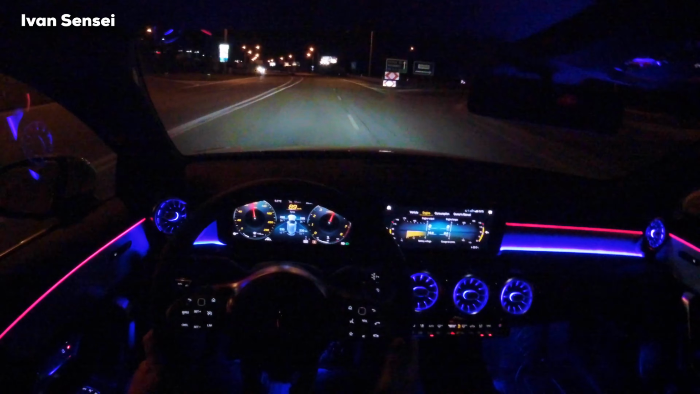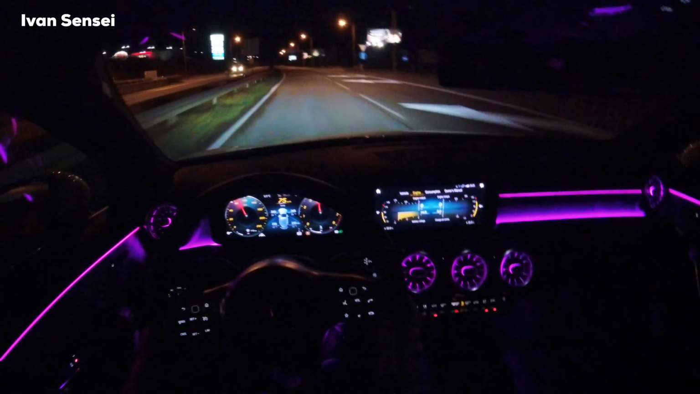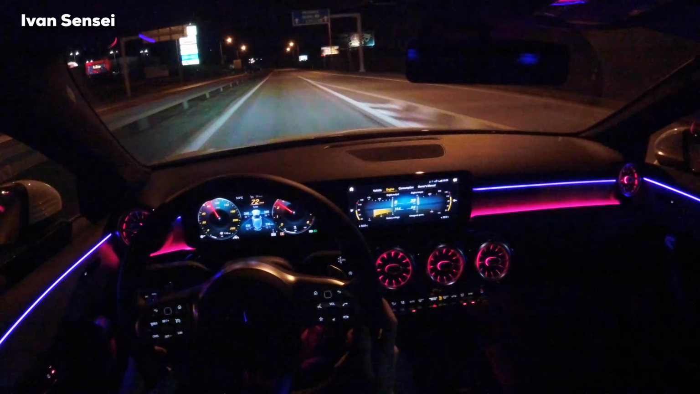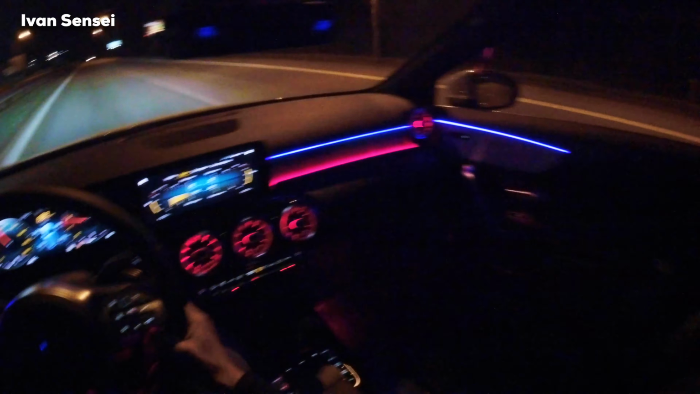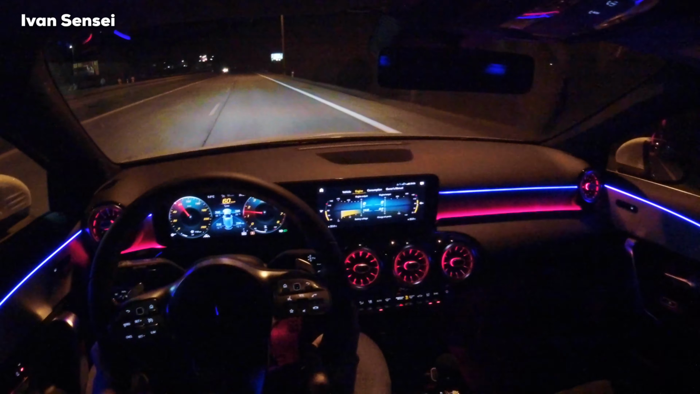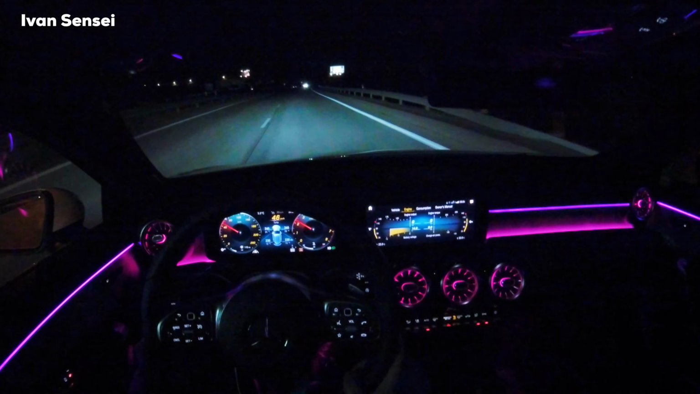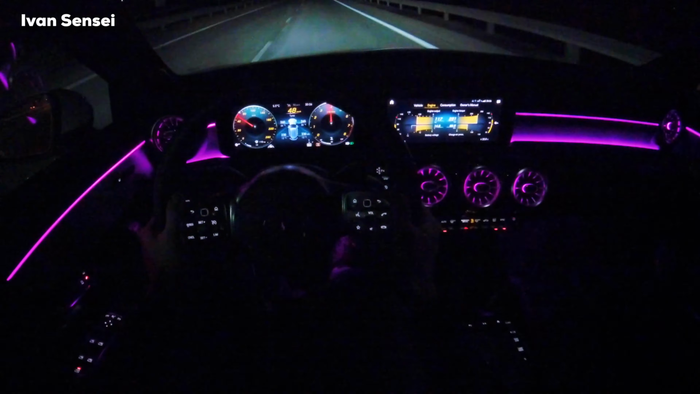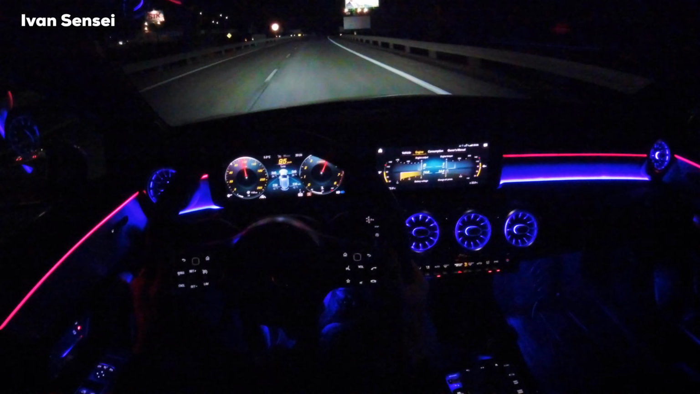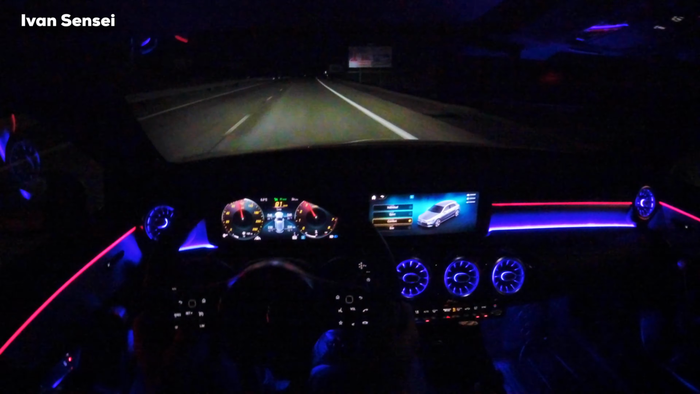That was acceleration. RPMs are higher. That's because this is sport mode. The car thinks that you will accelerate soon, so that's why the car is keeping RPMs higher. Makes sense. It's not broken like some people think. So one more acceleration here. We can try from 40. Okay, back into comfort mode and cruise control.